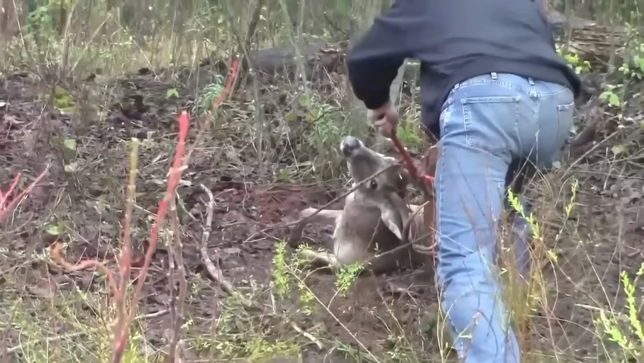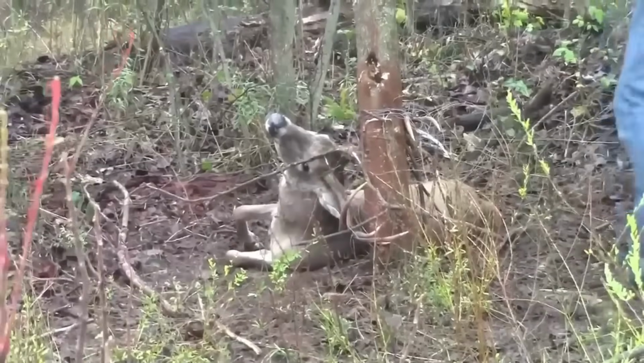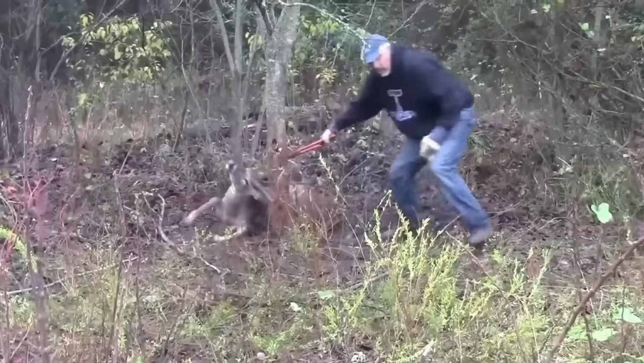The other one, laying on the ground and not moving at all for the whole time, got the man thinking it was dead till he cut its wire, and then it ran even faster than the other one towards the woods.